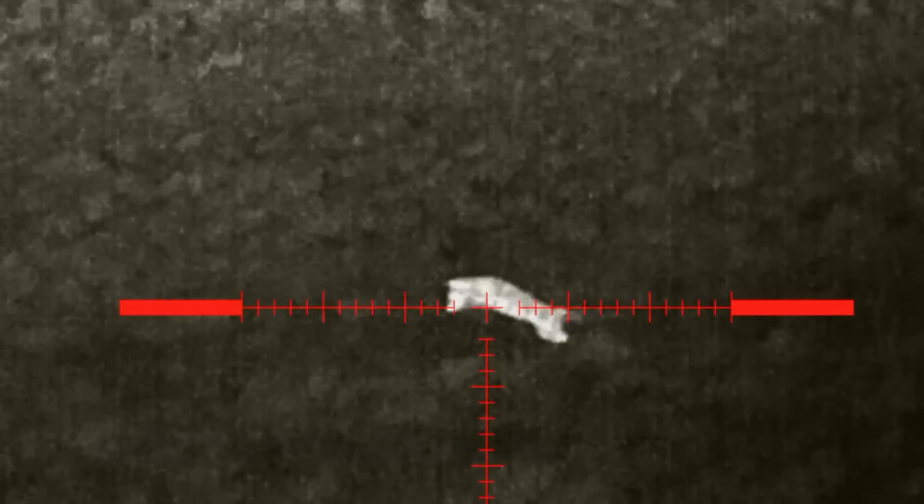I have a feeling it's heading for a wood that's just behind me, so if it is, it'll bring it in quite close, because I've seen tracks going in there when we had the snow down. And sure enough, it's come straight towards me.